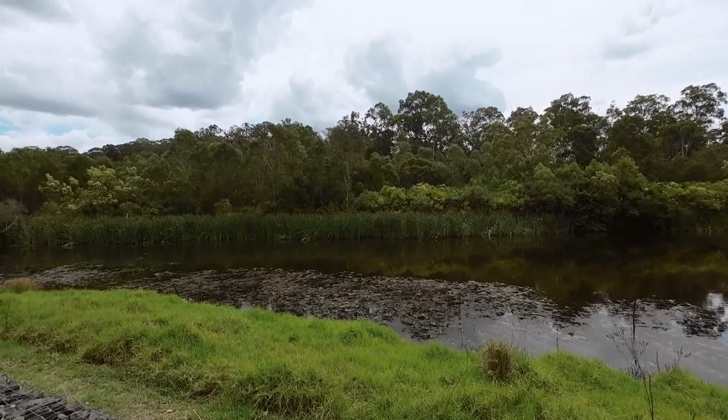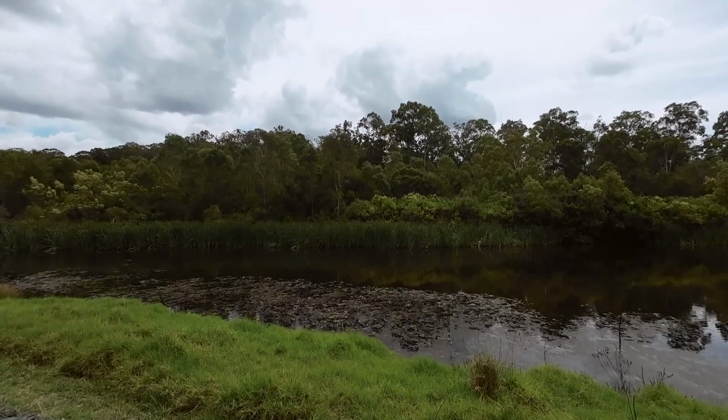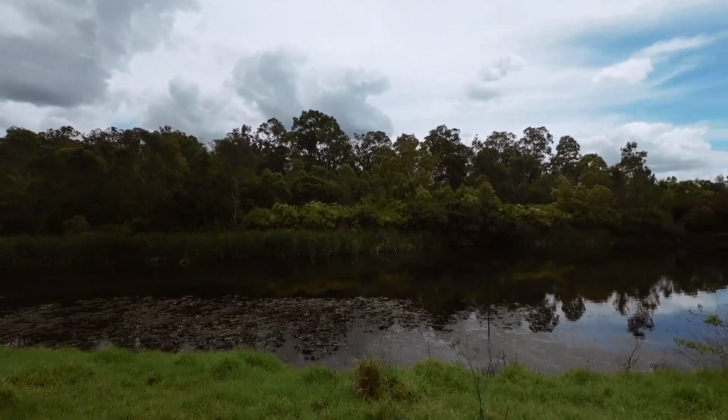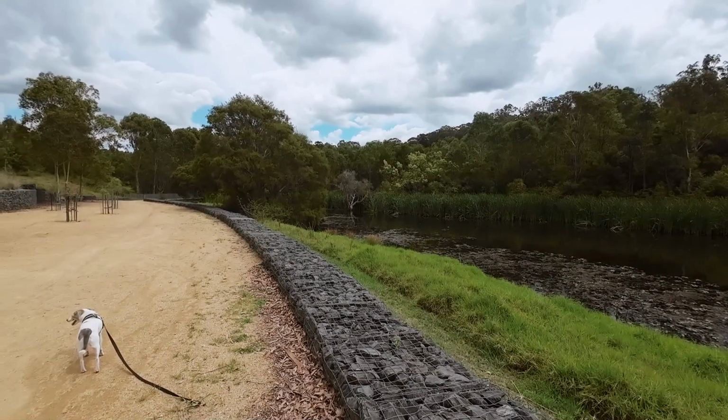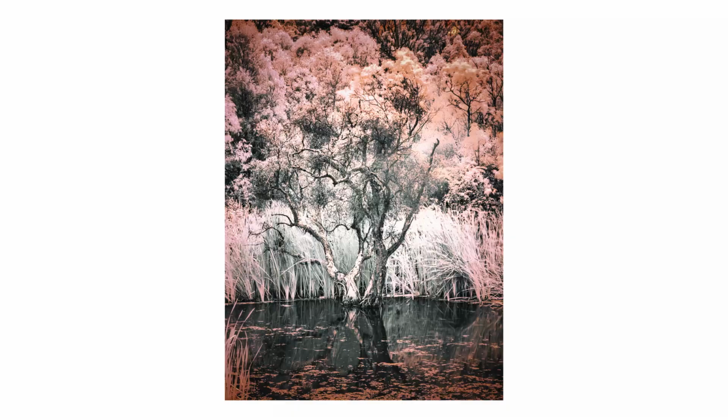It's too bloody hot. Water lilies, and then you got the lime green, and then you got the dark green, and then you got the clouds, then you got the water. Oh, look at that stick. You got that stick as well. There's another stick there too. A couple of sticks. Oh, and then there's that paper bark over there. Oh yeah, lot of shots to do here.